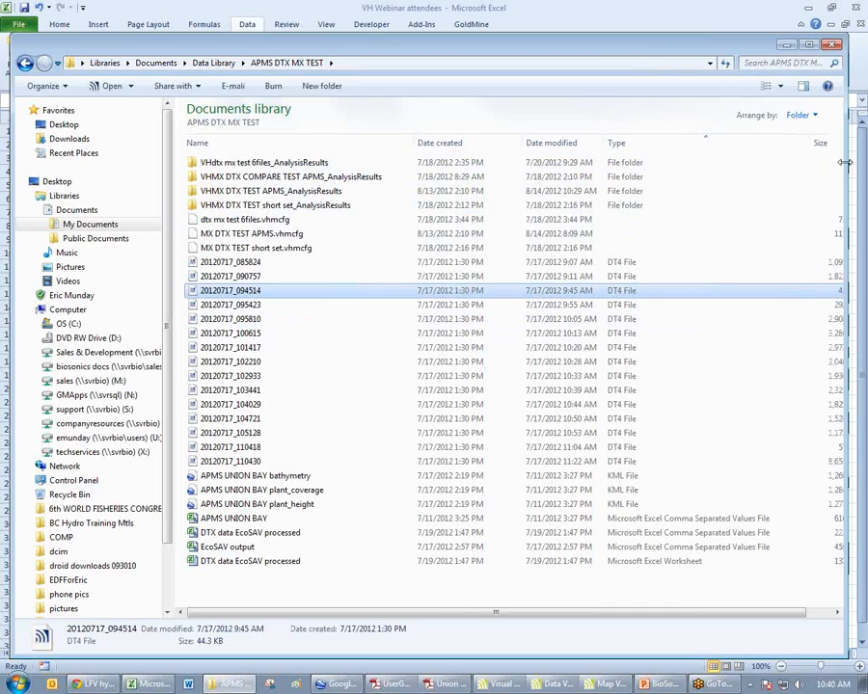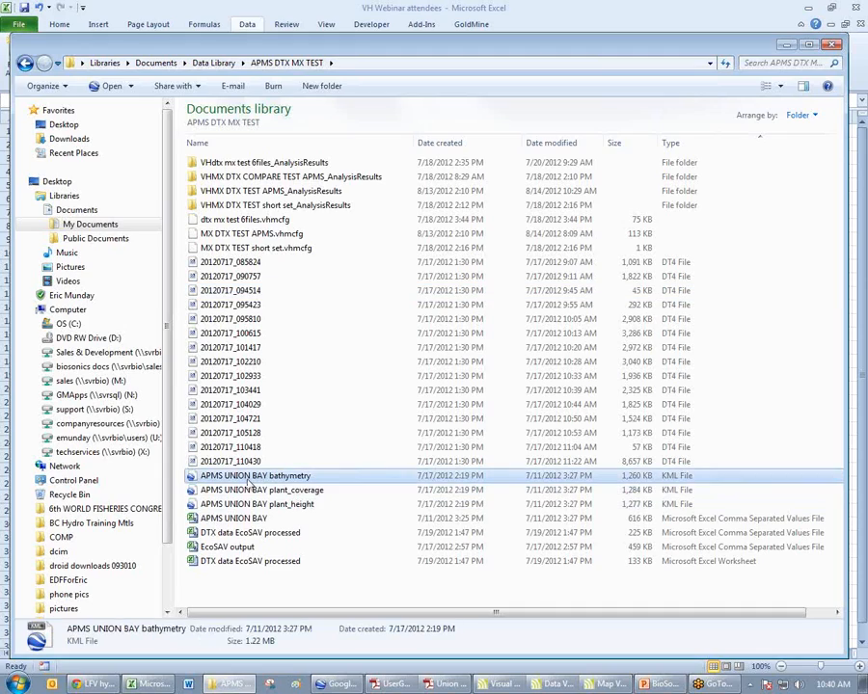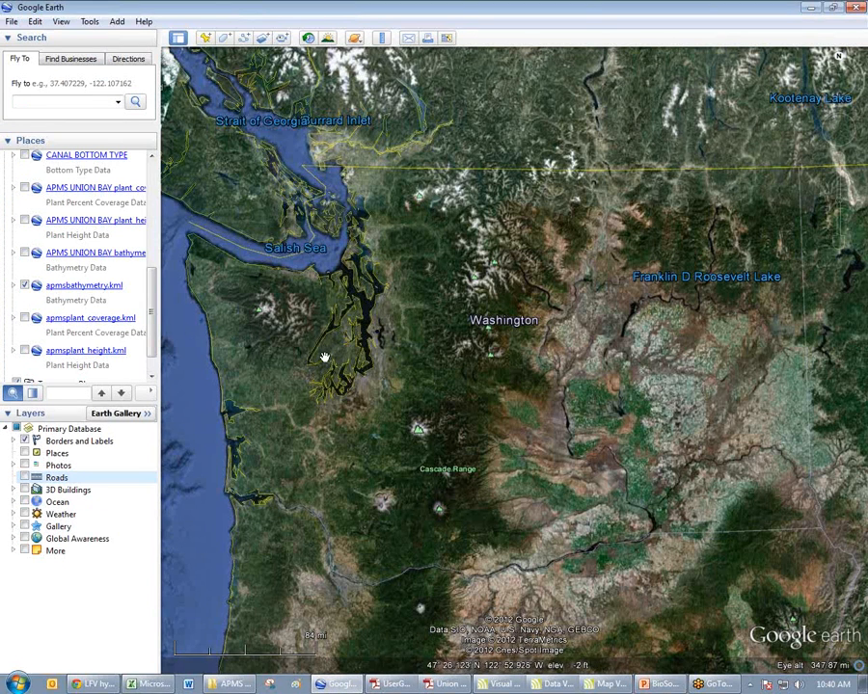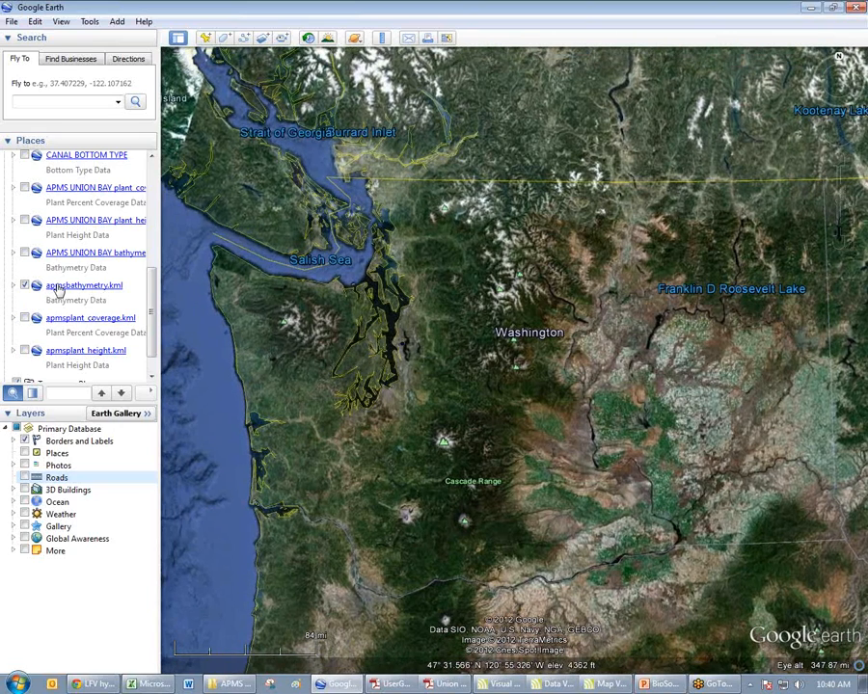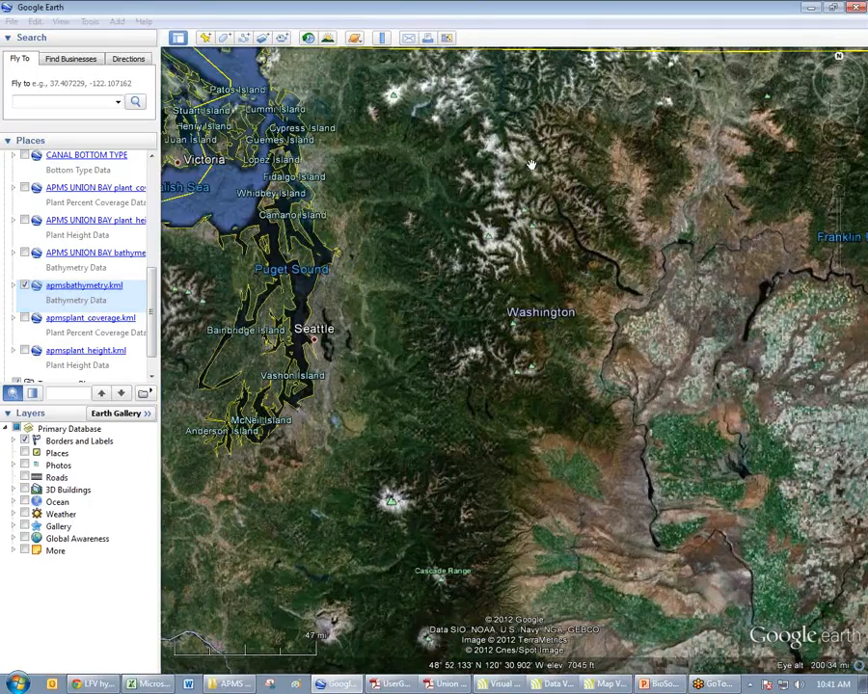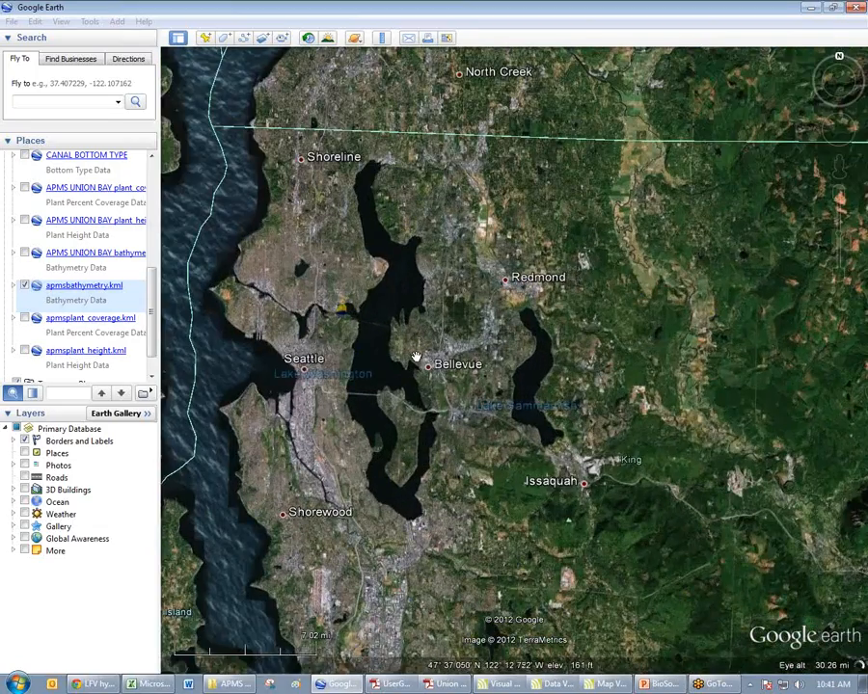In this case, the KMLs are about 1 meg. If I double click on one of these KML files, it will launch Google Earth. And now let's go and have a look. Let's zoom in to the study area.